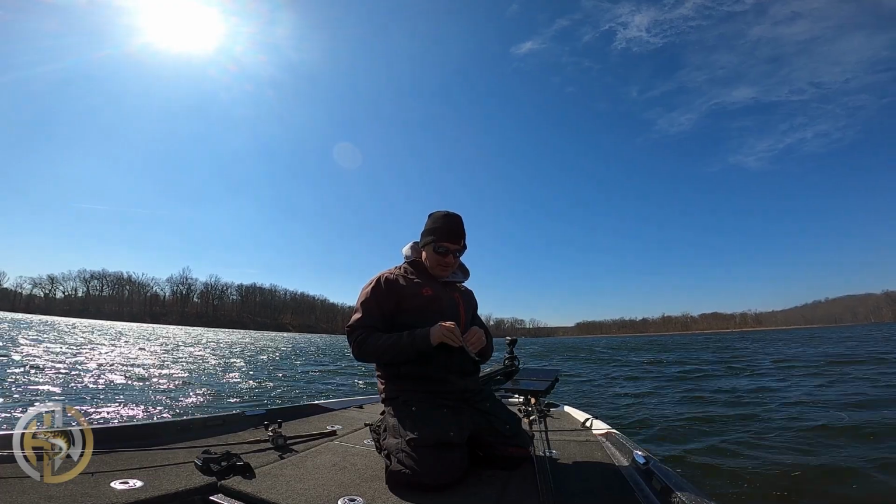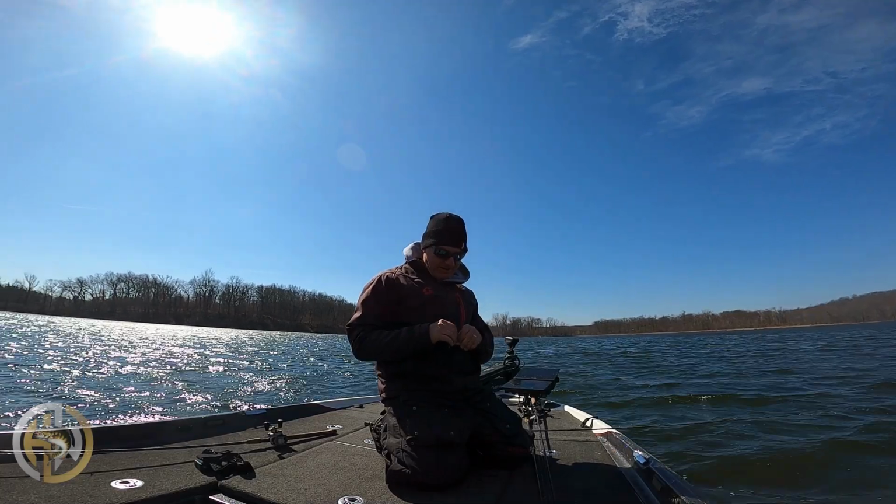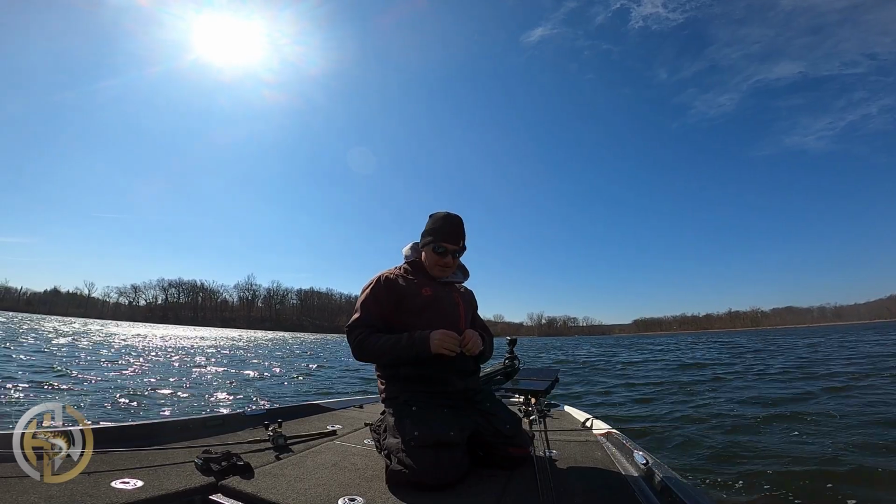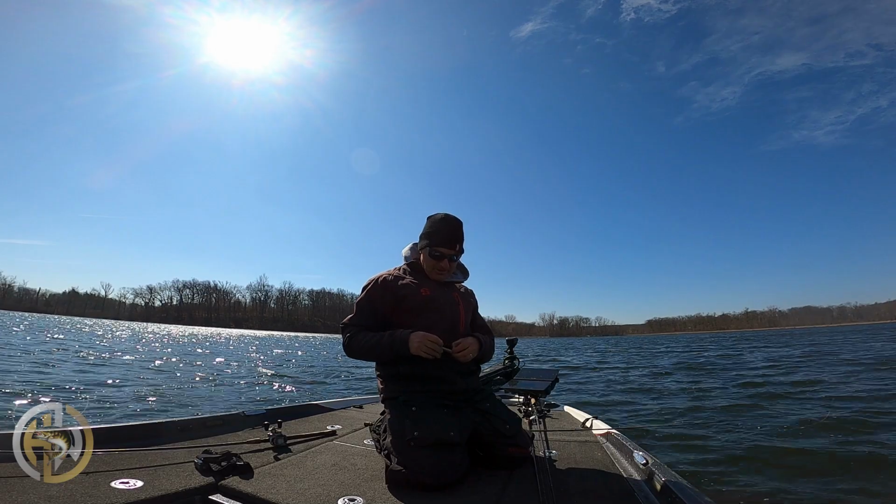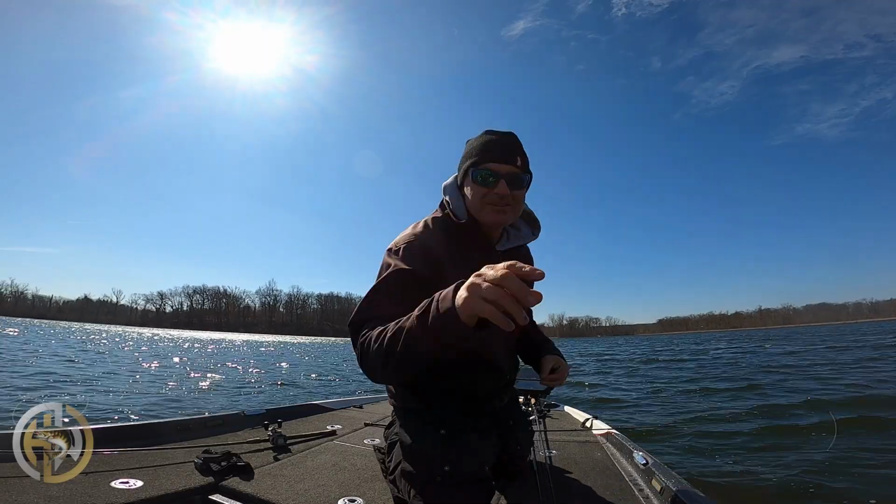It's kind of surprised me because it's kind of like rattle trap conditions for mid-40s water, but they definitely want this jerkbait. I'm just going to try to figure out, I got a feeling this lake's got big ones in it. I want to see if there's a way I can better target the bigger fish. I need my split ring pliers because this is a nightmare. Stay tuned.